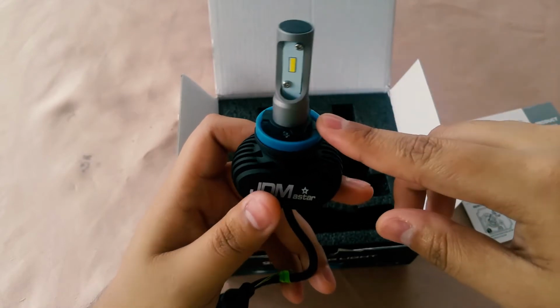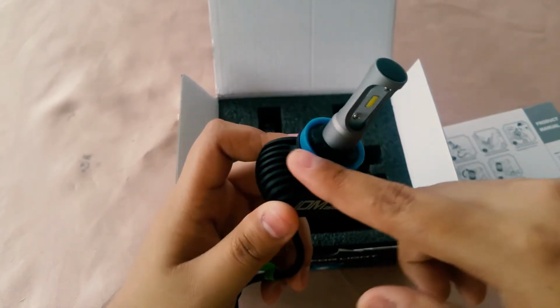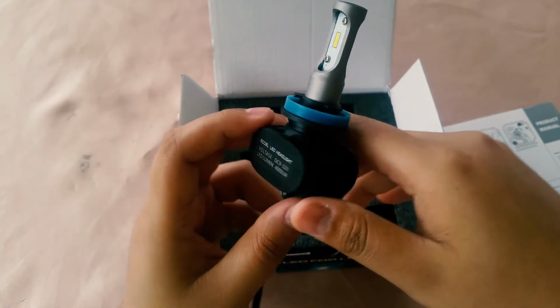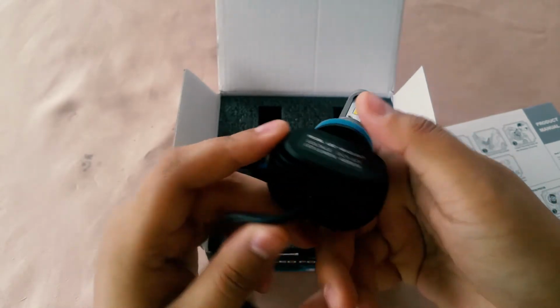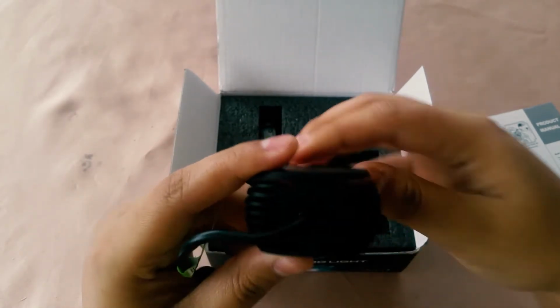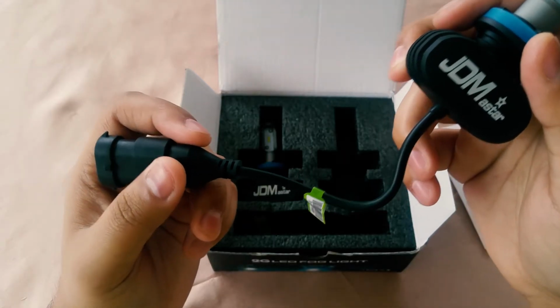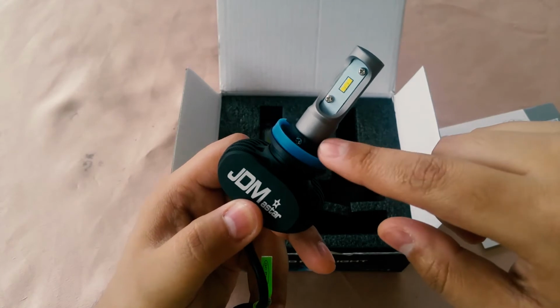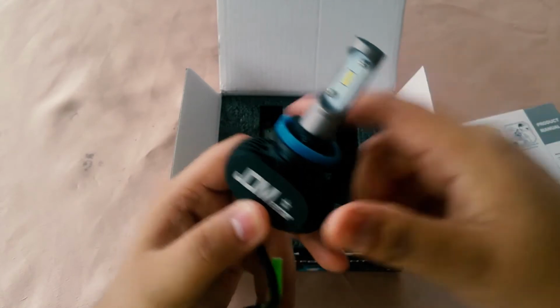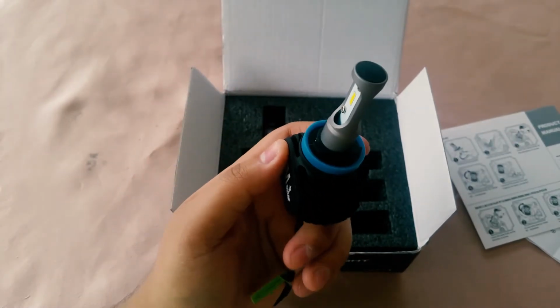This whole body is made out of aluminum except this mounting base here. It is IP65 water resistant. It has a 1-year warranty. This is all heatsink and no fan, meaning there will be no fan noise. This doesn't have a voltage controller, so everything is built in inside because it's that efficient. And here's the connector. I'll be installing this to my car and see how it looks like.